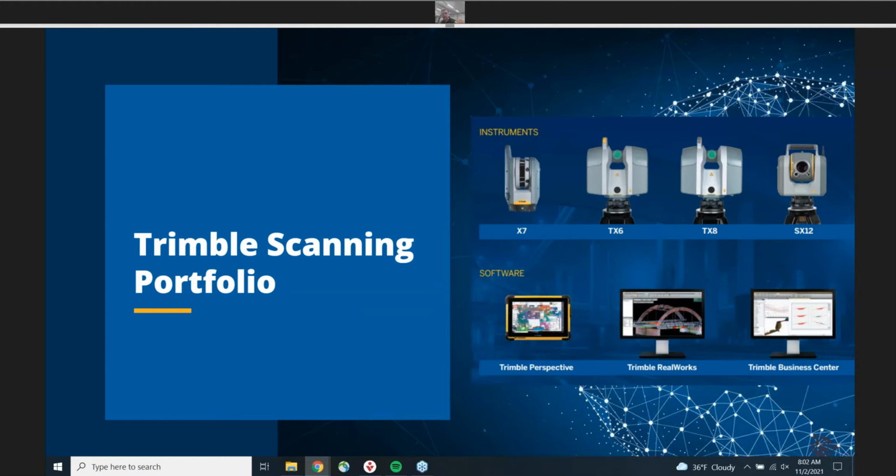We have the TX6 and the TX8, the TX8 being the first time of flight scanner to hit 1 million points, and the SX12, which was just released a little over a year ago now, I believe. And then on the field software side, obviously we have Perspective, and then going into the office, we have Realworks and Trimble Business Center, which are both fantastic and, depending on what you're doing, can be great solutions.